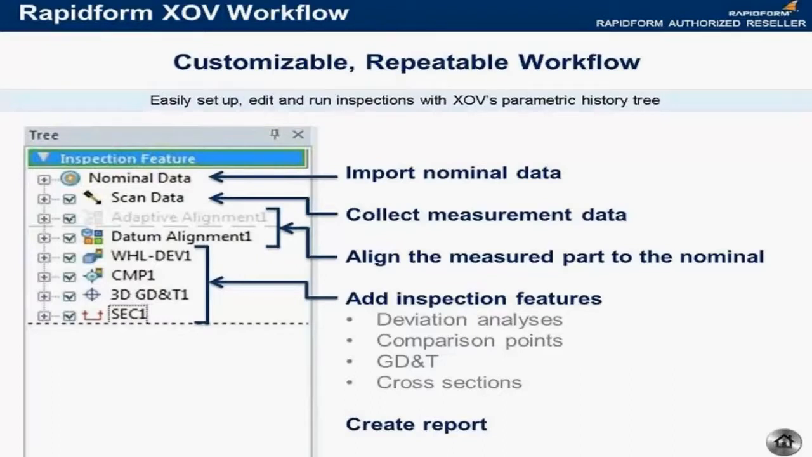And this is all very easily repeatable by simply replacing the second item in the list there, the scan data, and that includes scan and probe data. So you can imagine that if you just delete that second item there and replace it, XOV will automatically run through all of the other steps that you see that come after it. And so we'll end up with a repeated inspection process.